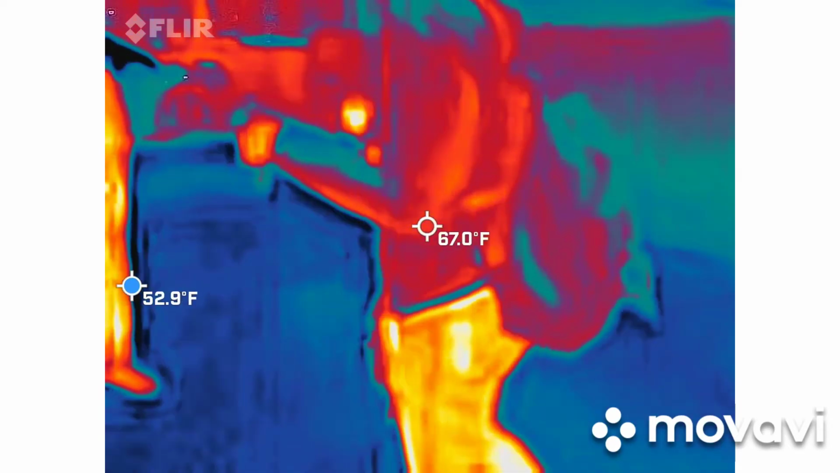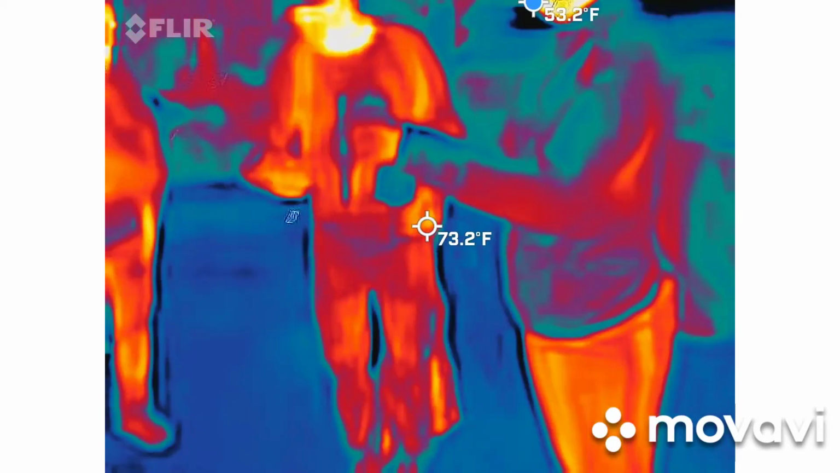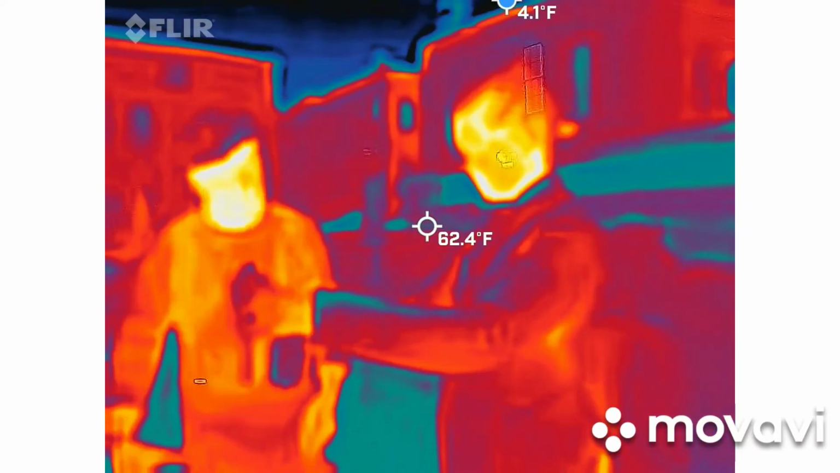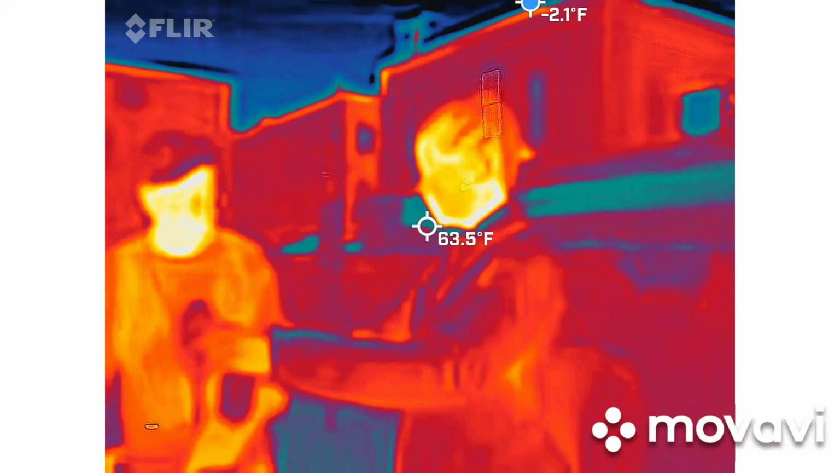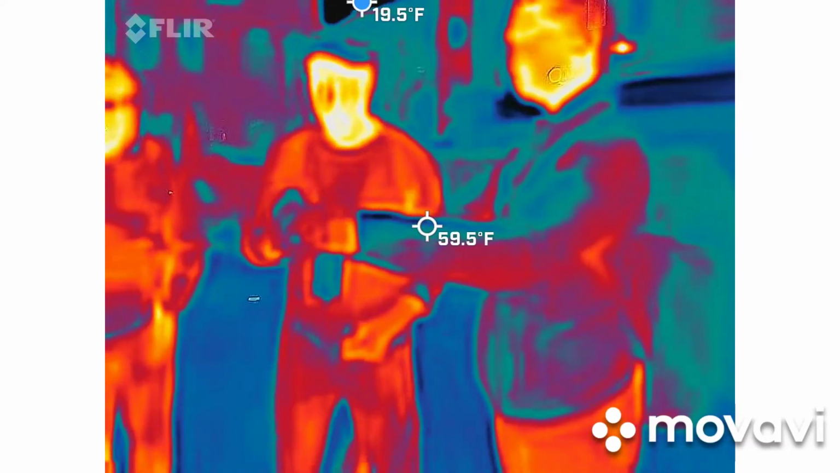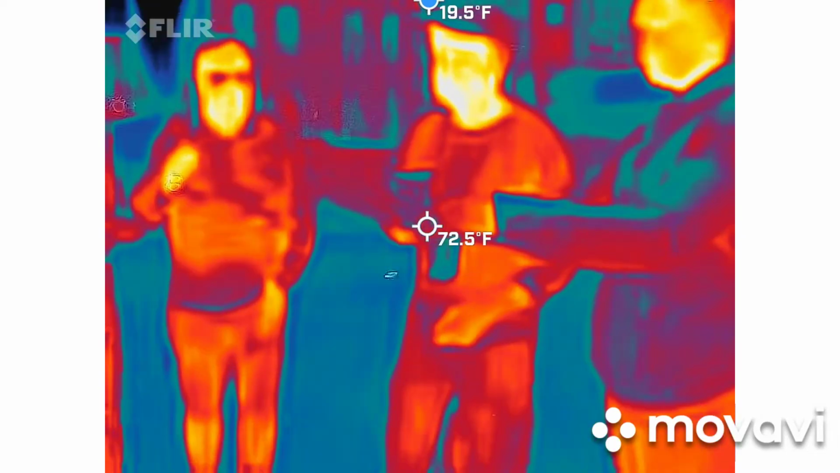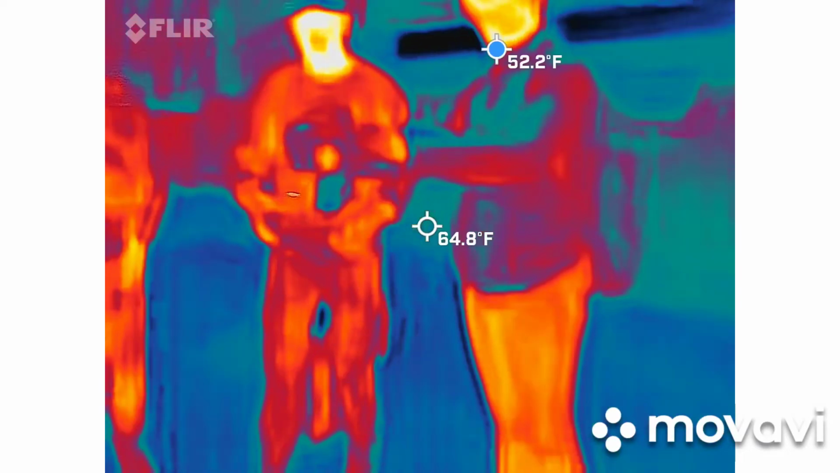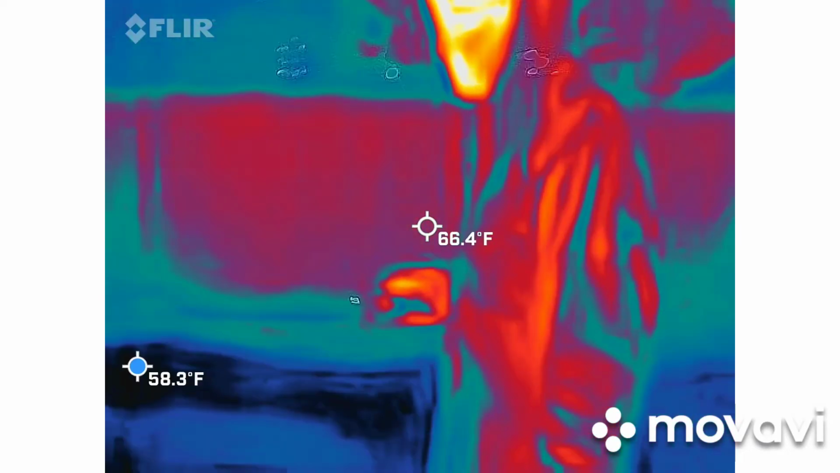Really what you're doing is creating a bigger spectrum. You're basically creating triangles on the spectrum. The only thing I don't recommend is to cross them. Don't cross the streams. I know it's a bad Ghostbusters joke. That way you can have a much bigger area to cover.